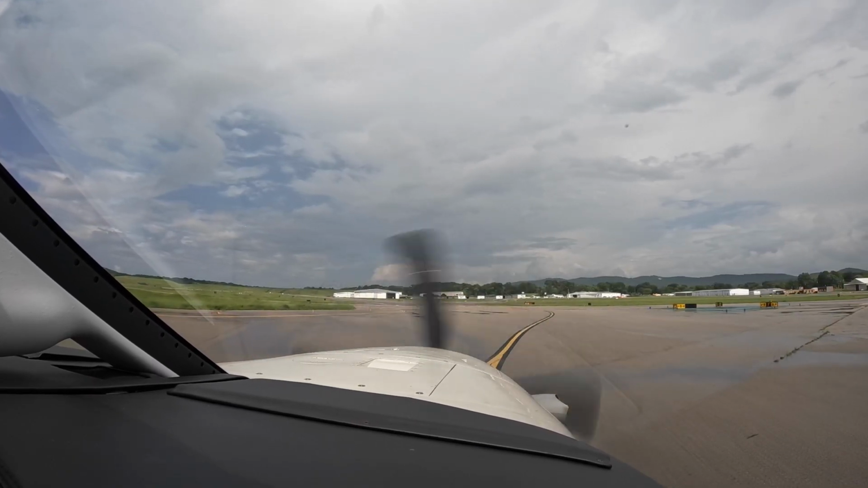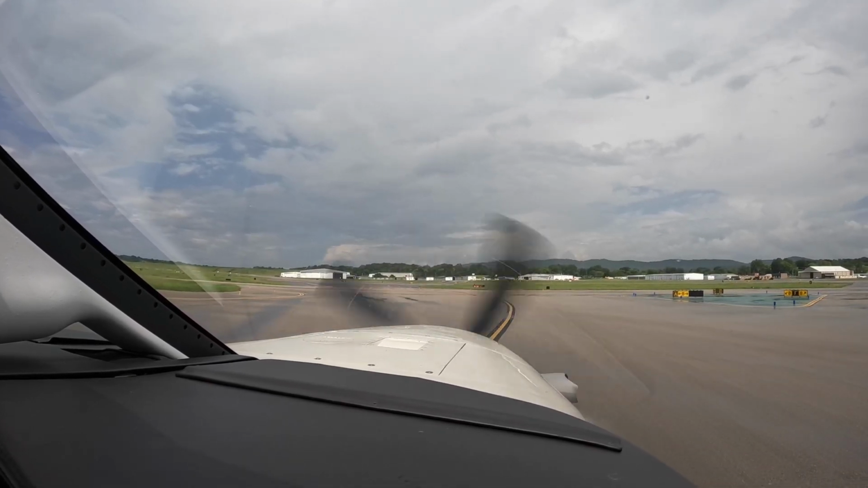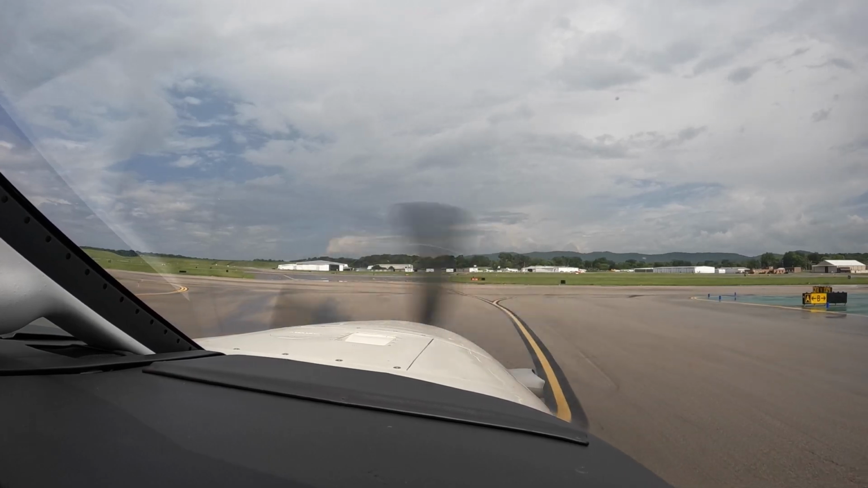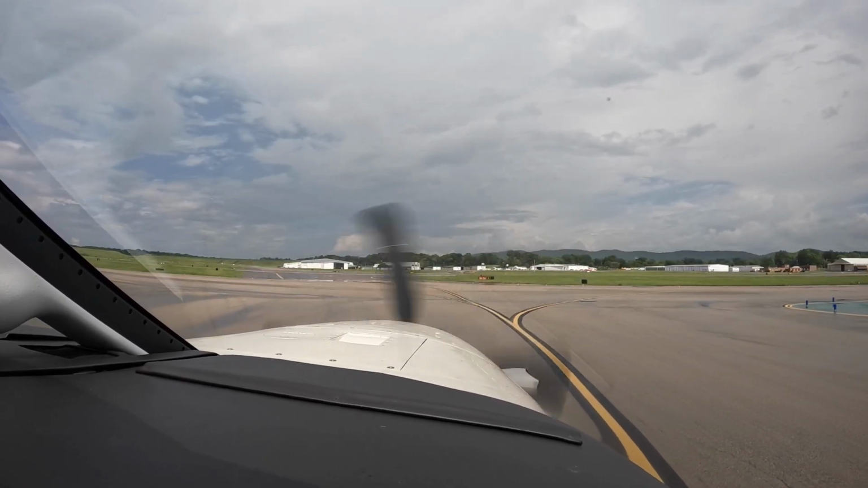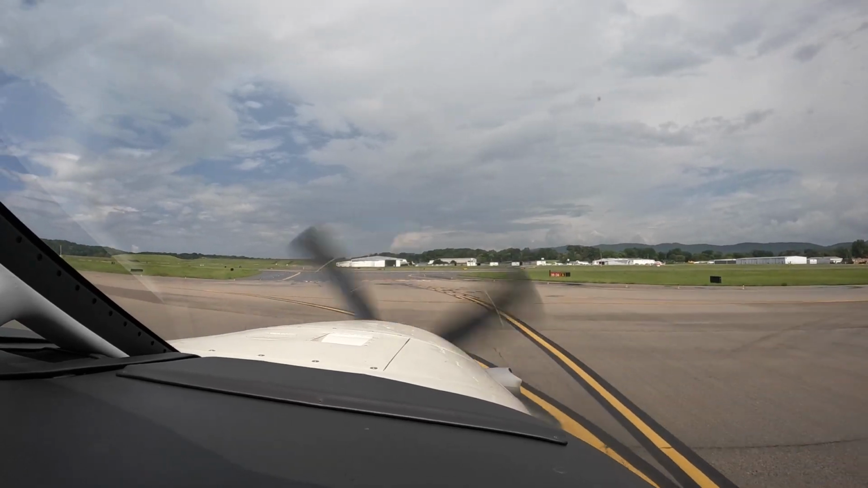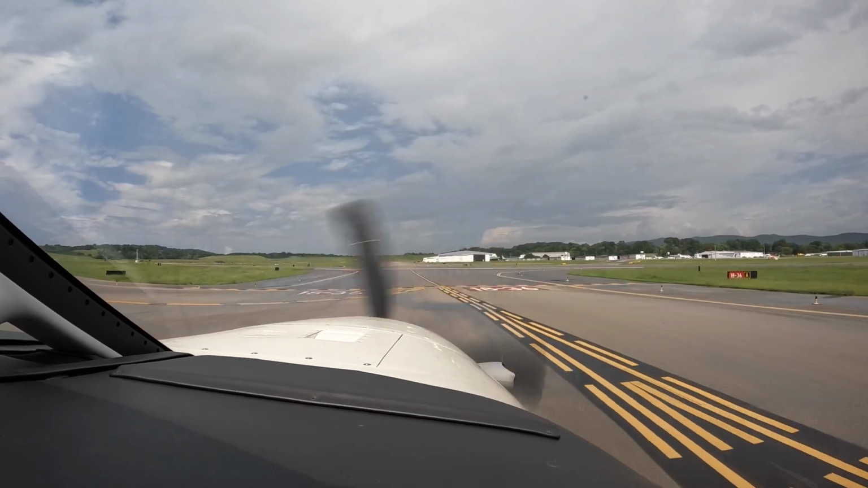Ground: 399 Golf, Birmingham ground, safe parking. Atlantic East. Our clear's crossed now. Yep. 399 Golf, November, taxi to Atlantic East via Alpha, November, cross runway 36 at Alpha. Alpha, November, cross 36 at Alpha, 399 Golf. Clear to the right, I heard clear to cross. Alright, clear across, clear on left. Easy right on to November.